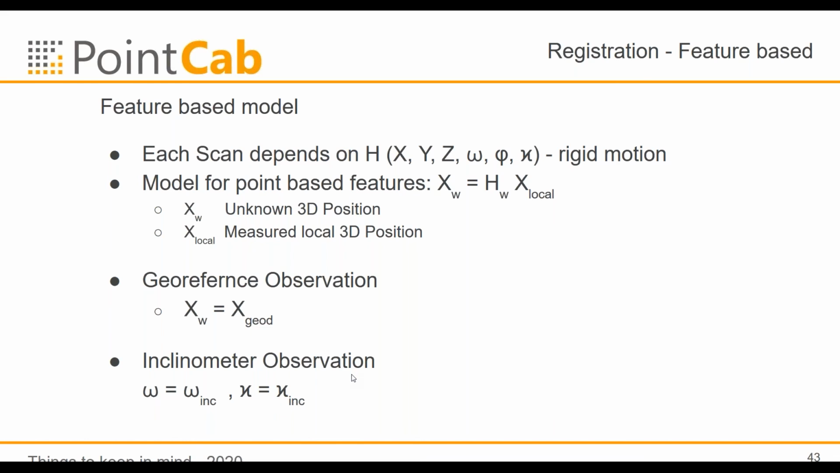The most important part is that for each of the observations we have accuracies. This is called the a priori accuracies. This means we can say our, let's say, spheres have an accuracy in the local scan of 1 millimeter, and our reference points come from a GPS, and the reference points have an accuracy of, let's say, 3 centimeters.